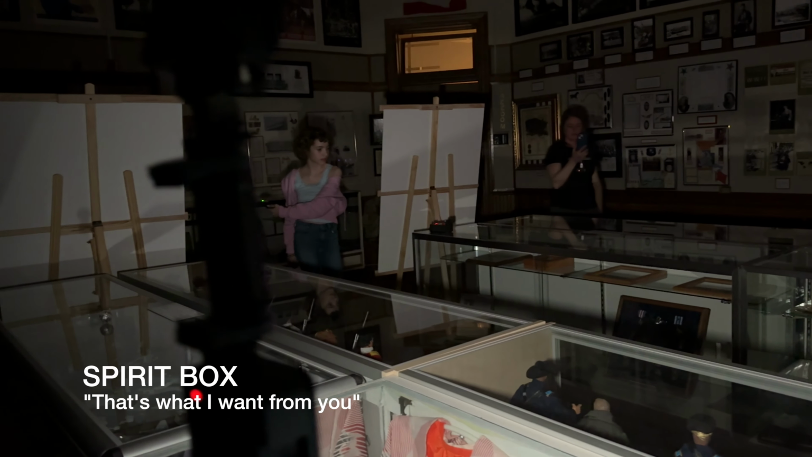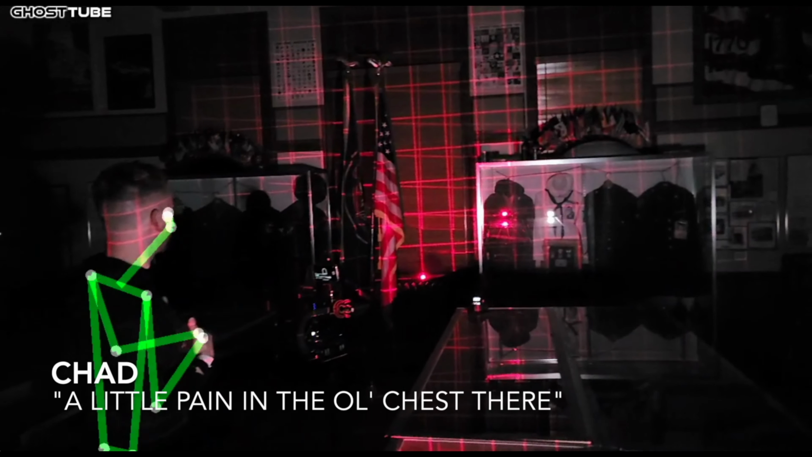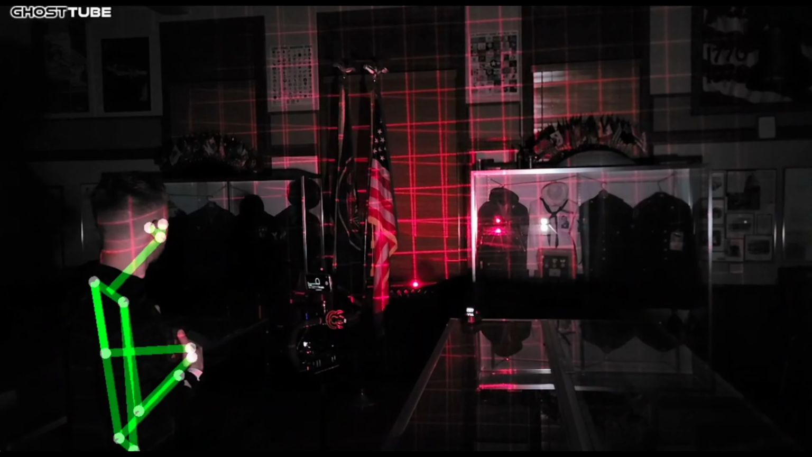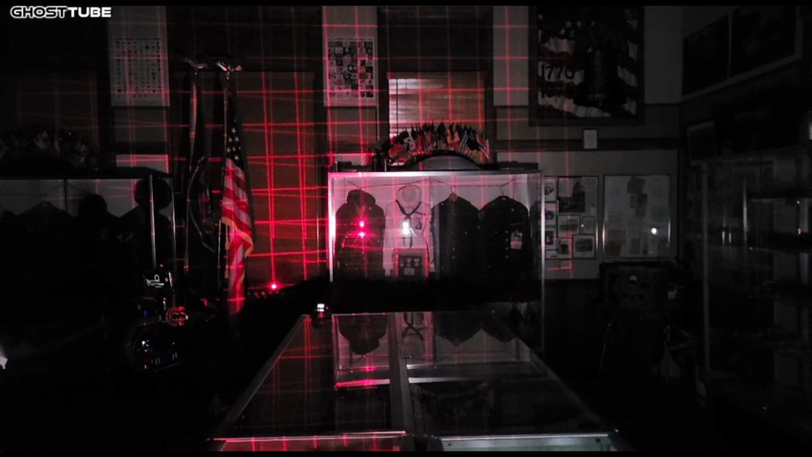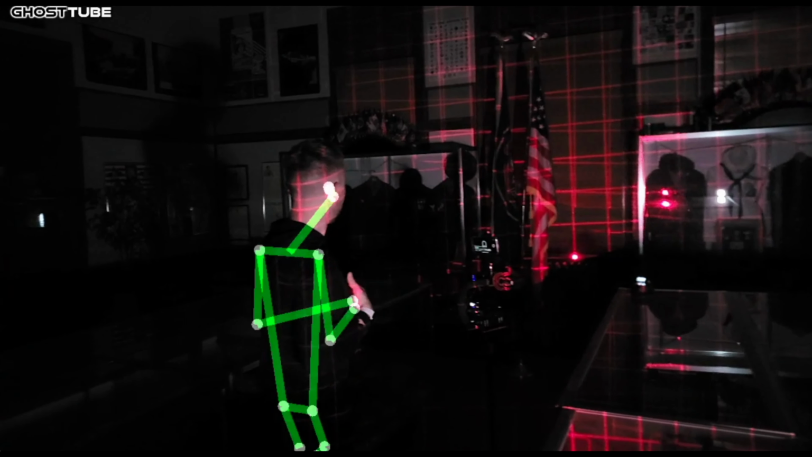That's what I want from you. Says yes. You want your Purple Heart? Physical contact. Chest there. You did? Was that you? Did you cause me to have that chest pain? Oh, I can feel it. Please stop that. I felt like something or someone had tugged on my leg.